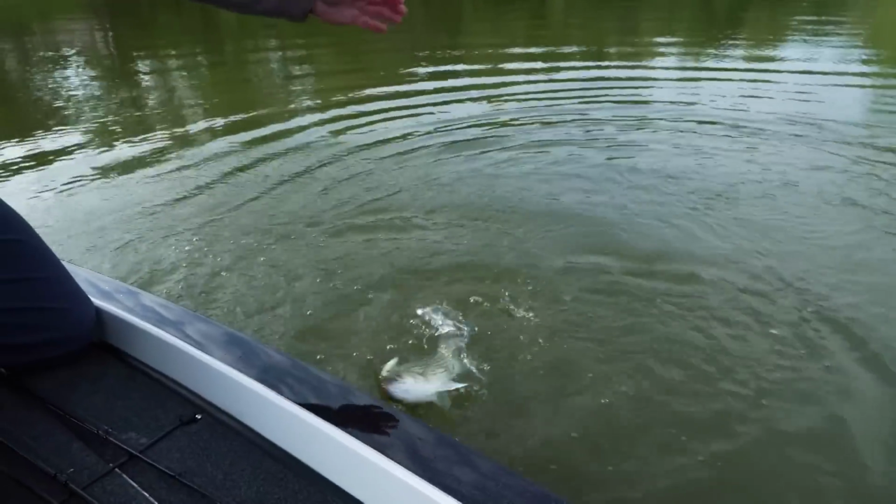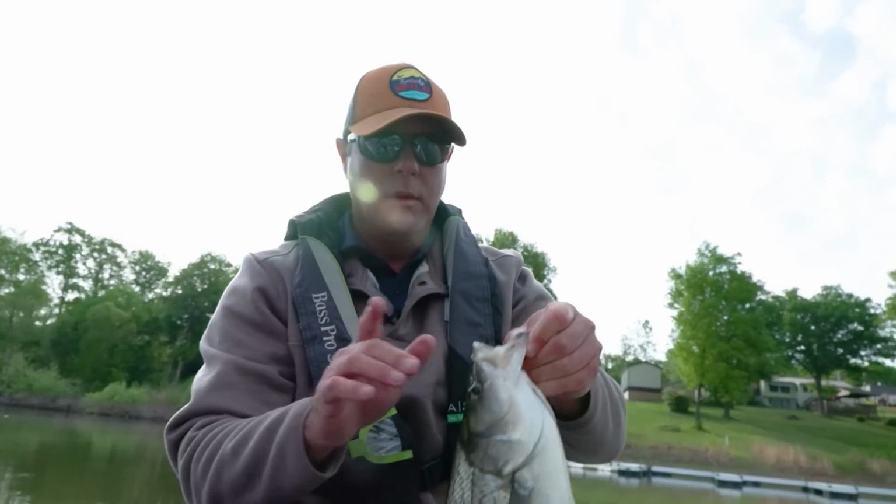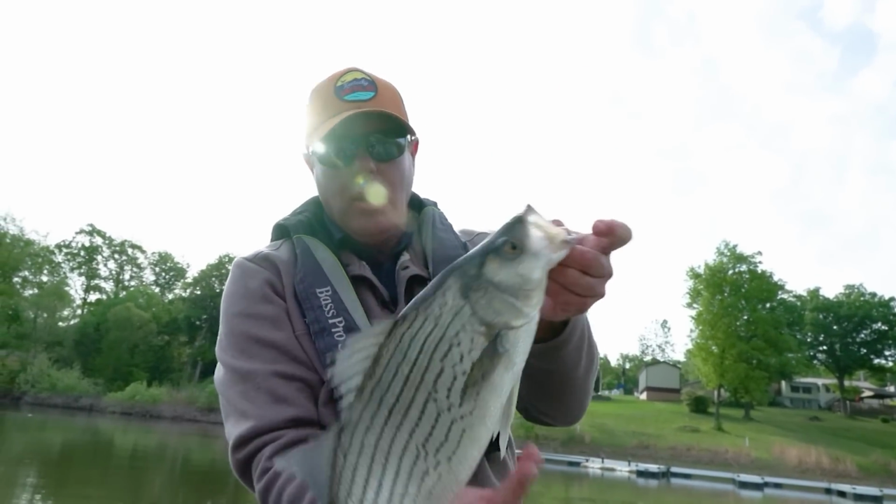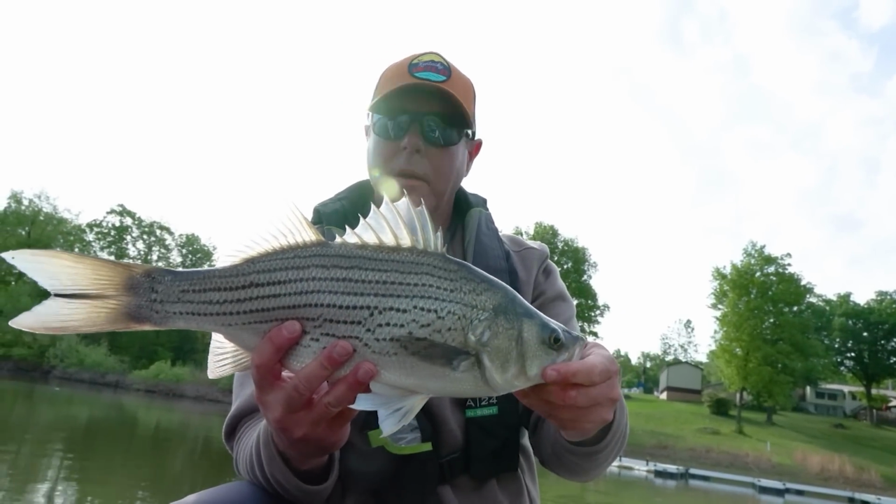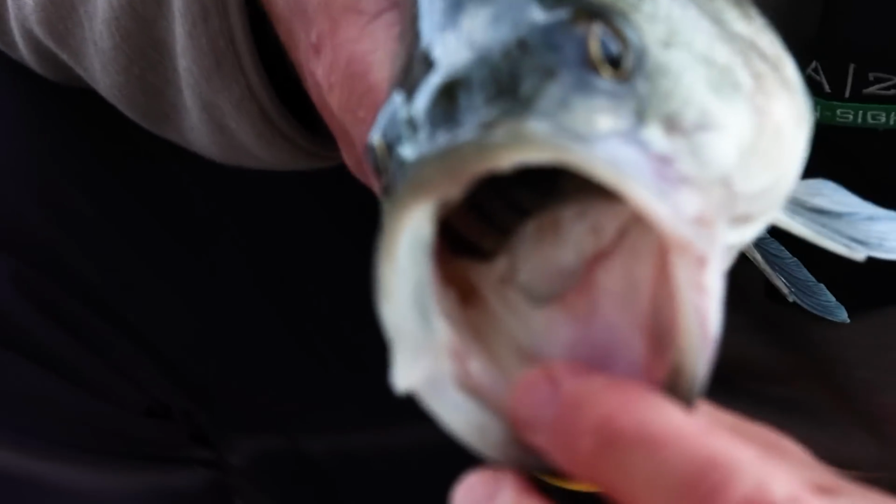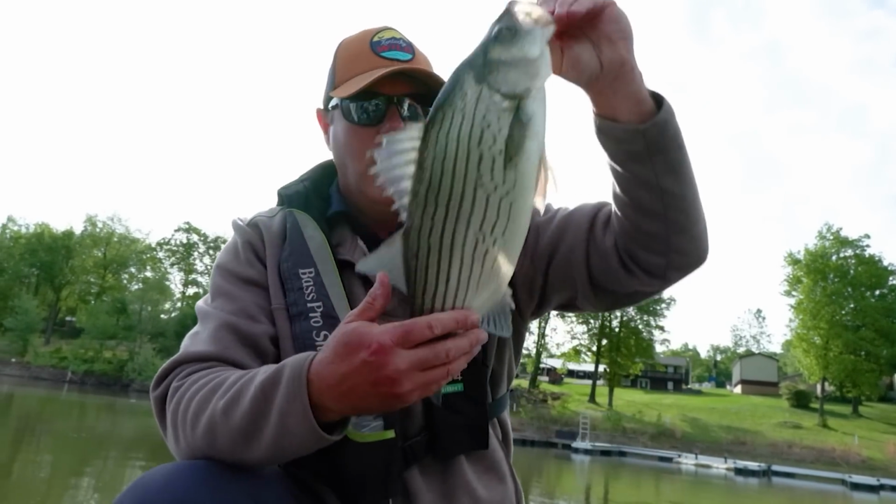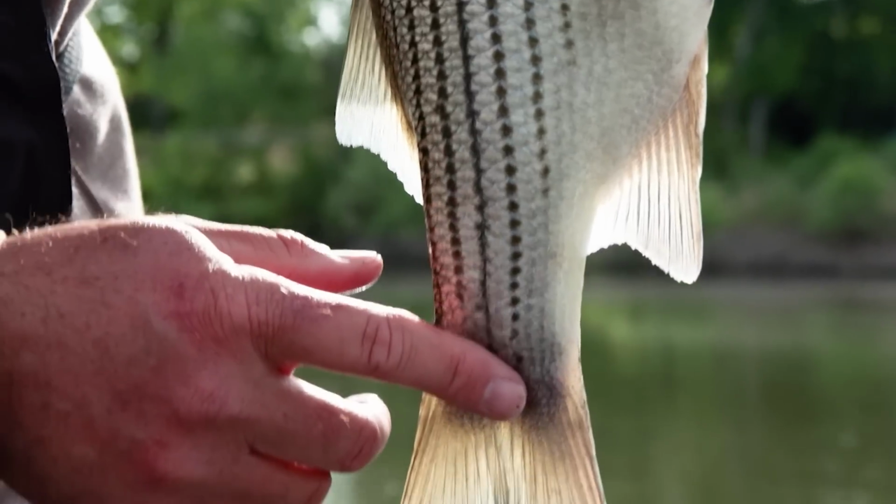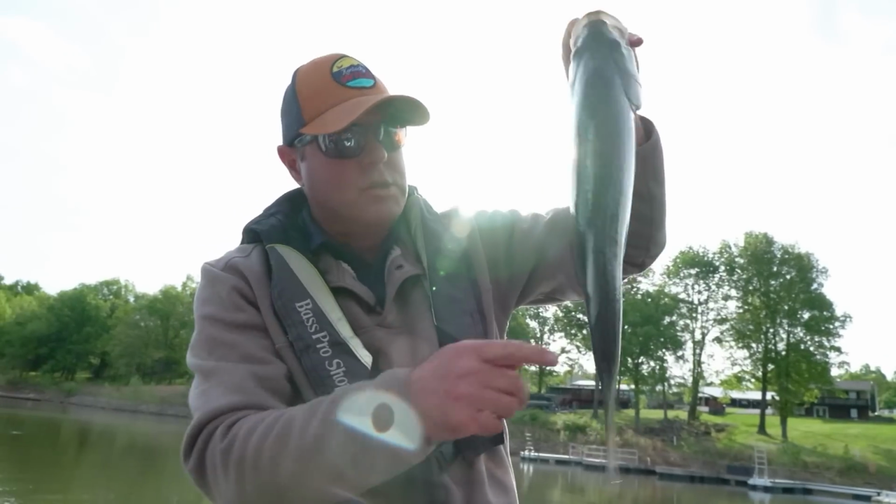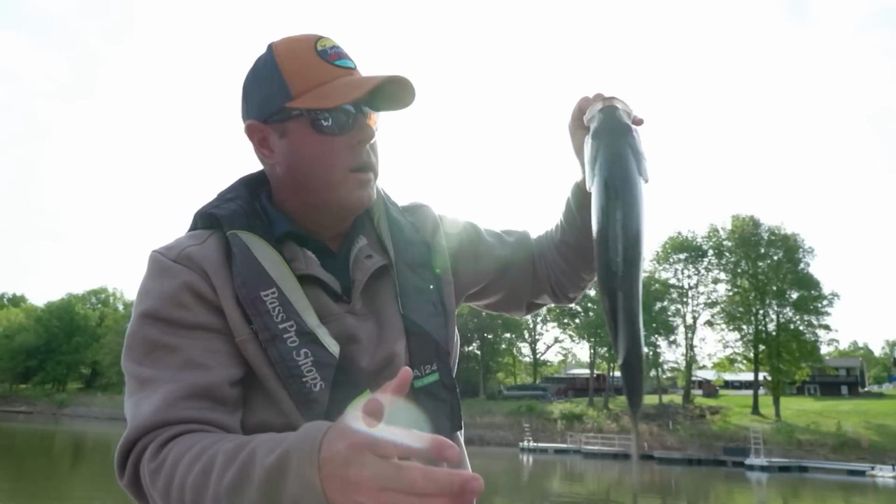This is what you come to Rough River for right here, hybrid bass. Now, when they stock these, they're really, really small, and they look kind of like a white bass. This is a hybrid between a striper and a white bass. You'll see there's a two-tooth patch right there on the tongue, and that's one of the ways you can tell the difference between this and a white bass. Also, if you look at how the lines come down, on a white bass you'll have one distinct line. On these, you're gonna have multiple. Look at the side, you got 1, 2, 3, at least 4.